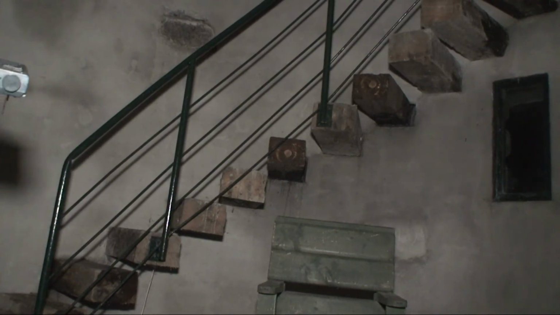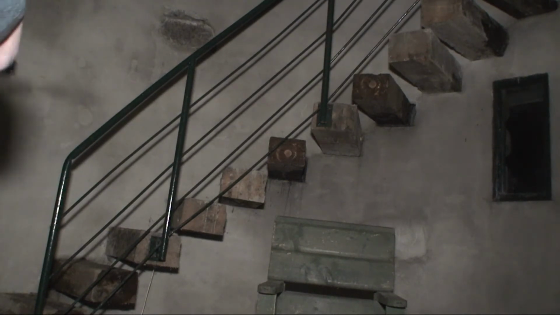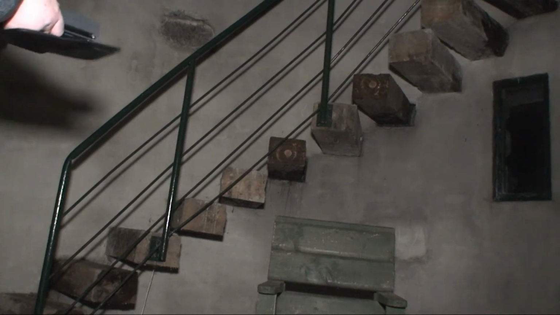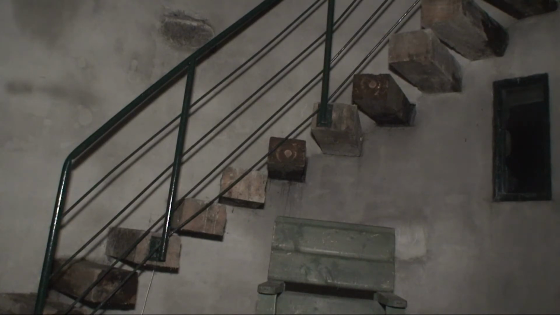So that's your Roberts 809. Pretty impressed with it on FM actually. It's very clean. If any response does come out of it, it's pretty pronounced, because you're not going through the annoying noise. Although annoying white noise does help. But right, back into night vision mode.